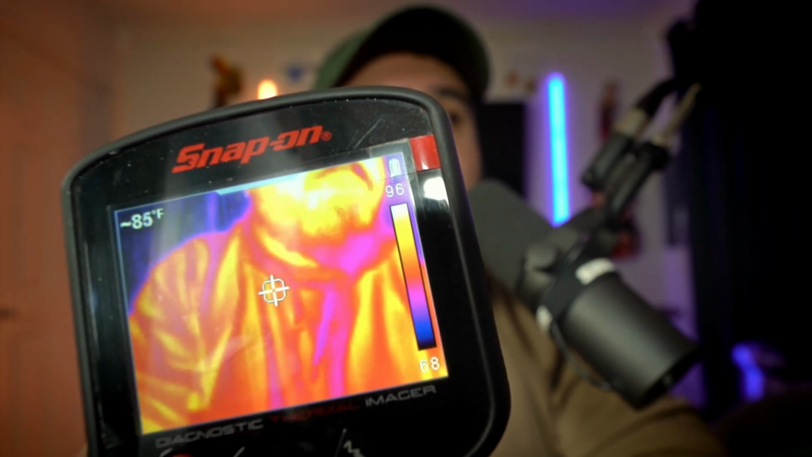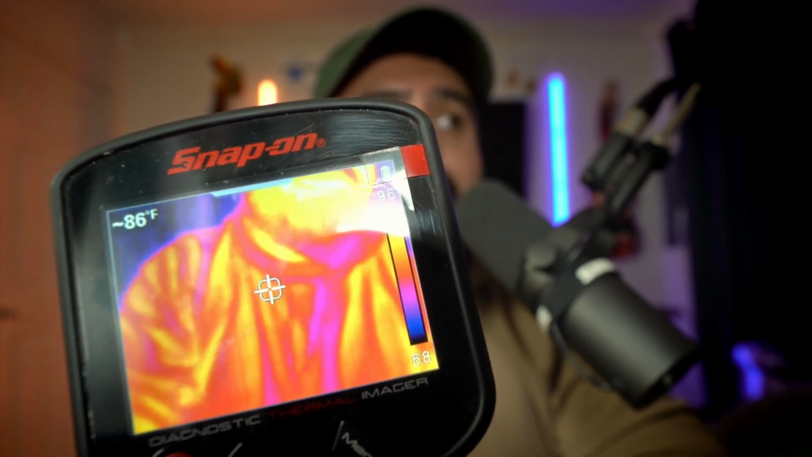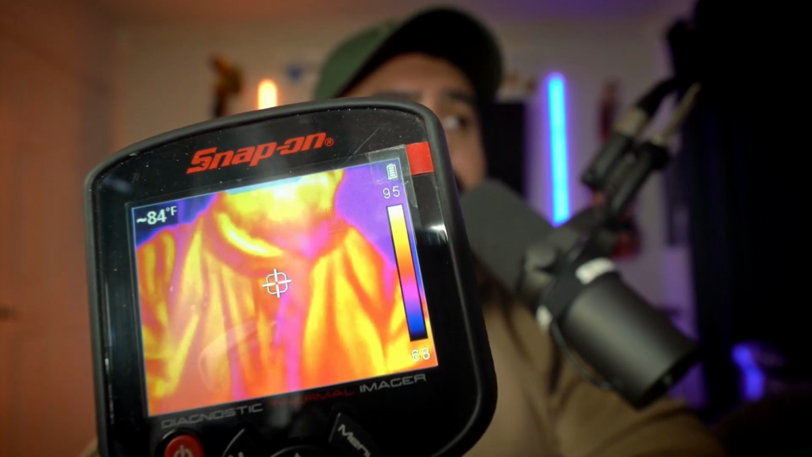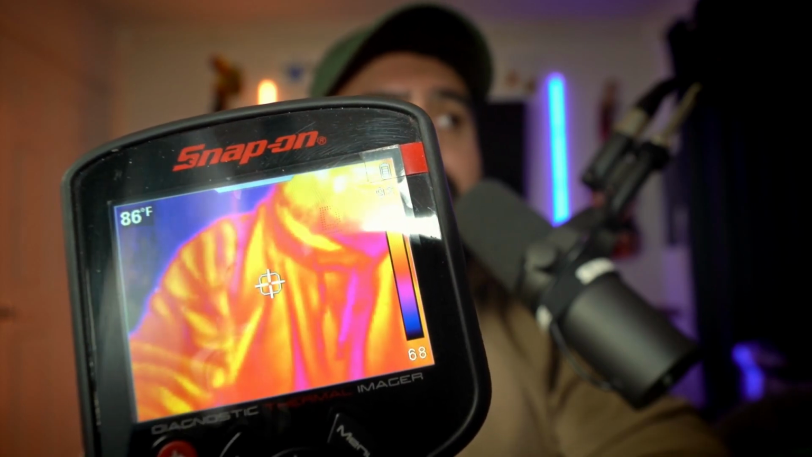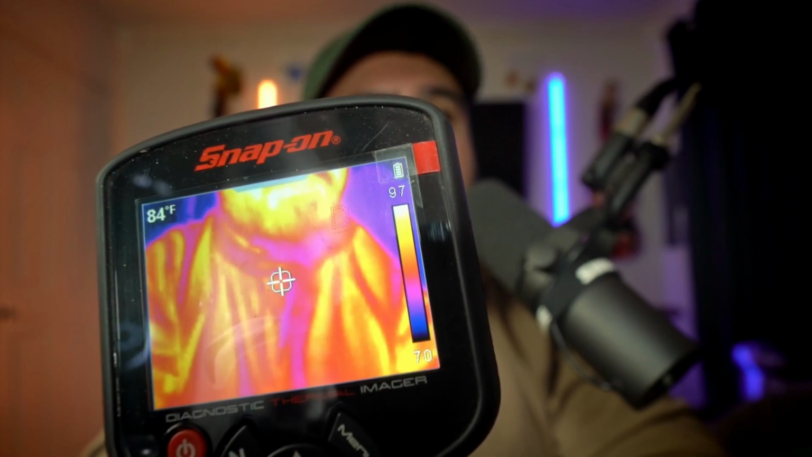So this is what it looks like when you turn it on. It's pretty neat the way it can pretty much detect heat and how it really makes the picture come to life. You can't get this with a regular thermometer. You just look at a number and it'll say 86 degrees. But because this is a thermal imager, obviously you can see me. So yeah, it's a neat tool.